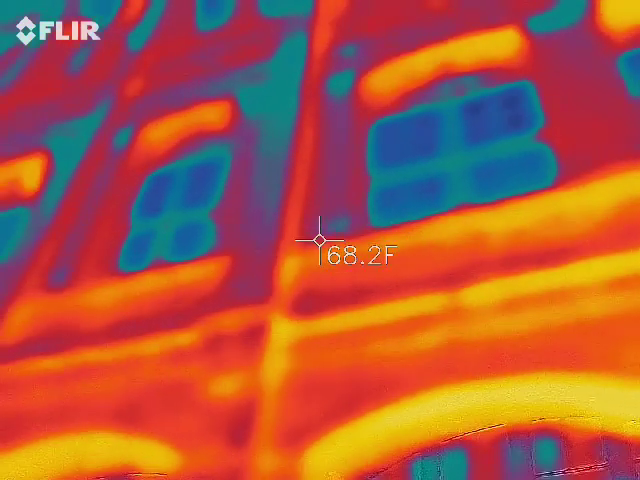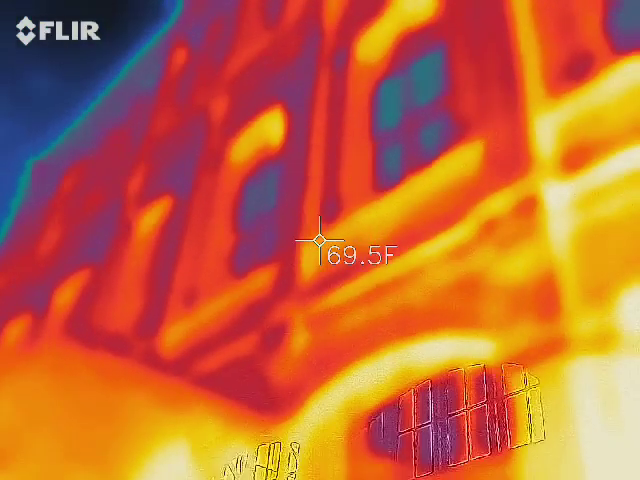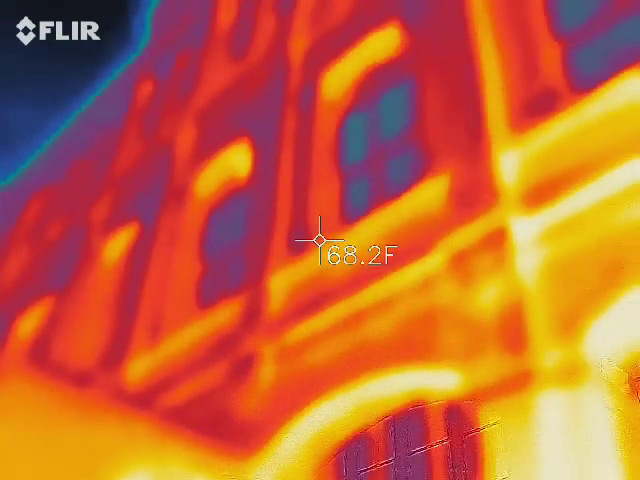Did you get some pictures? My pictures were dark. Are they supposed to be dark? I can always lighten them. You're going to see where I lighten them up, so that way we can actually see shadows.